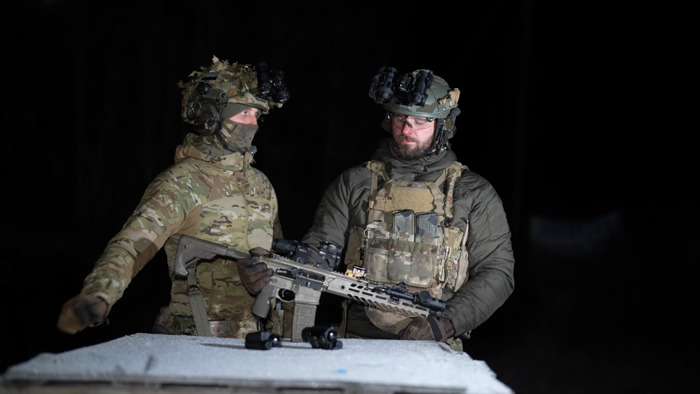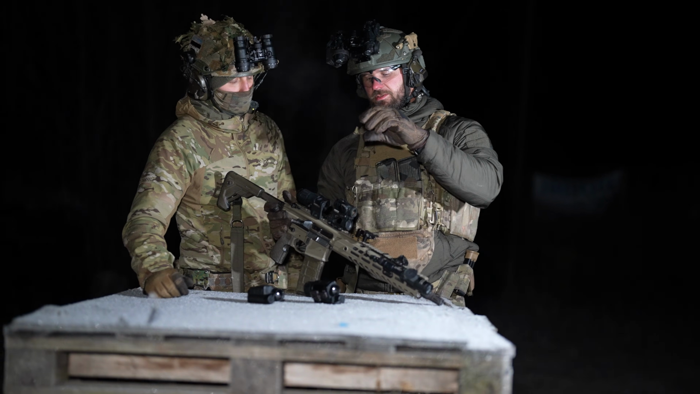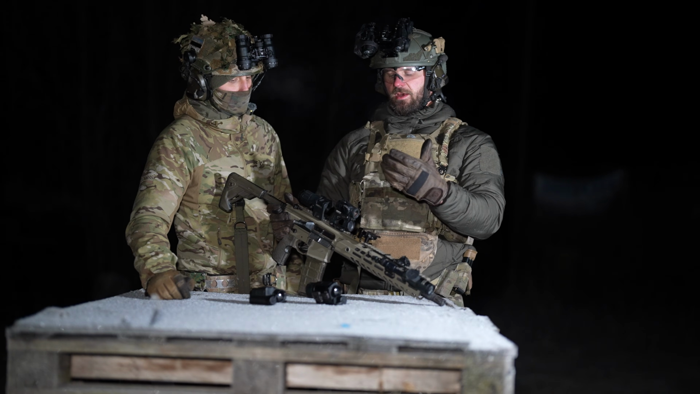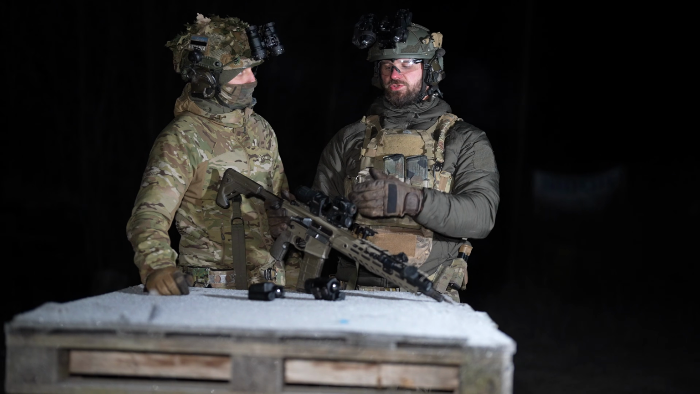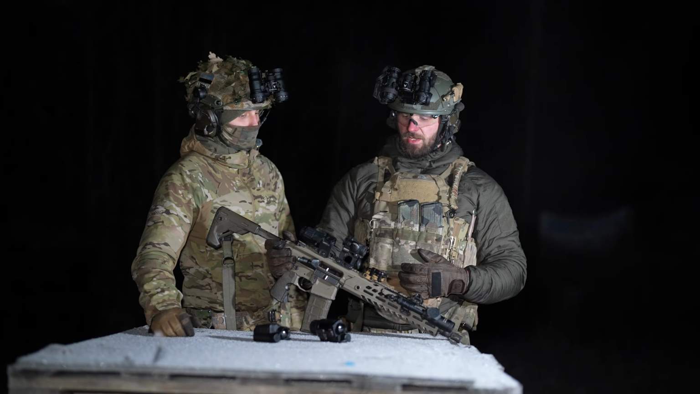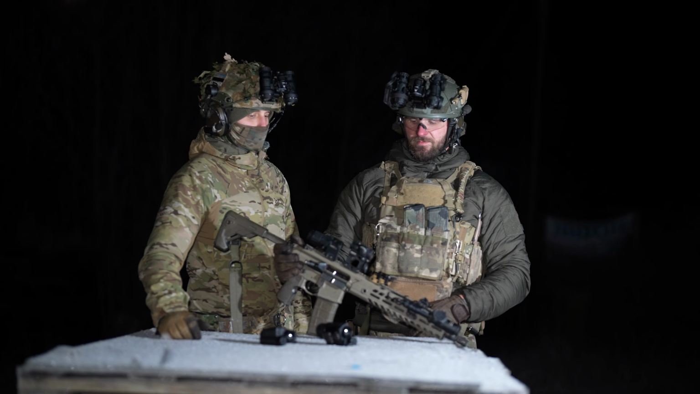But this doesn't matter. I can look at the dot or I can look at the target, and the dot is the same crispiness. And as you can see, it's very small, very compact and light compared to an Eotech, which is why I've been mostly running this one. I recently switched over to Eotech for night vision use, but this has seen more than 10 years runtime on my rifle.